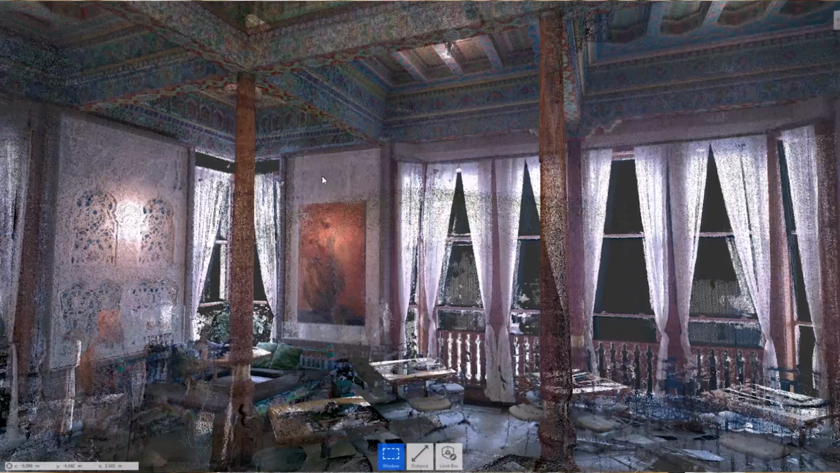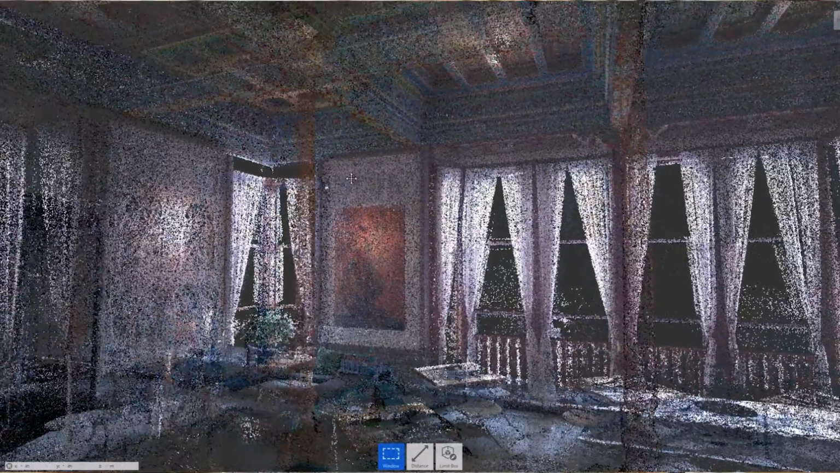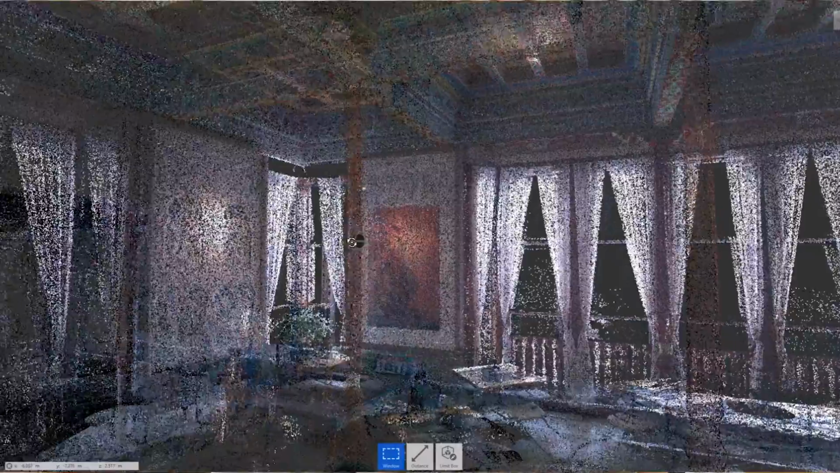This LiDAR scanning allows us to get clear measurements and really capture all the detailing you see in the different columns and the ornamental work that is seen throughout the tea house.